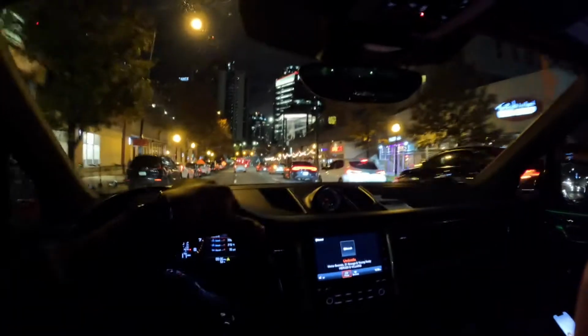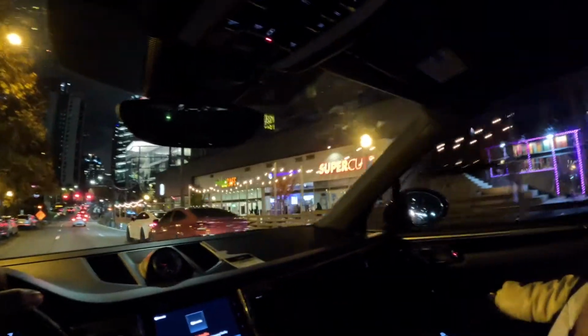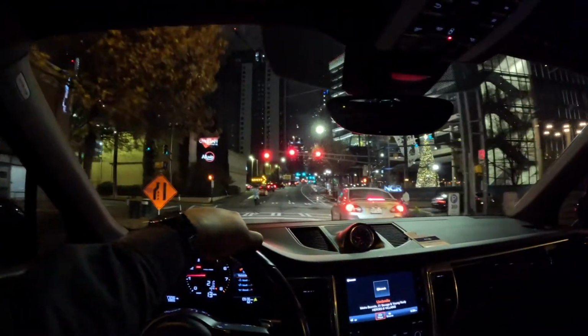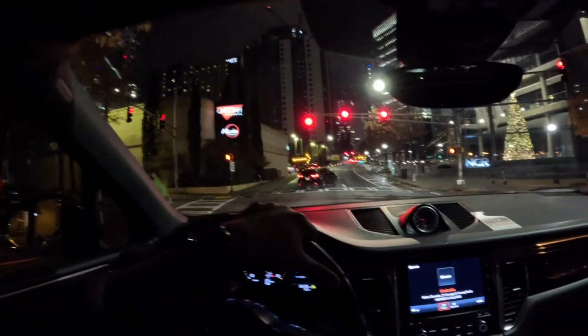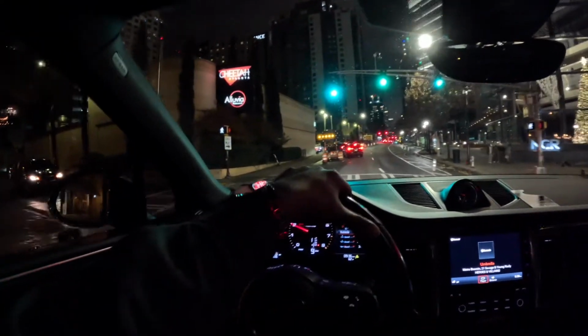Look at this. You saw that? Somebody tried to cut me off for some damn cookies. If y'all ever had Insomnia Cookies, they're so good. But don't get in an accident, it ain't worth it. Everybody walking up this street eating these cookies, man. They're good, don't get me wrong. Cookies from Insomnia or Crumbl? Bruh, Insomnia is better than Crumbl.